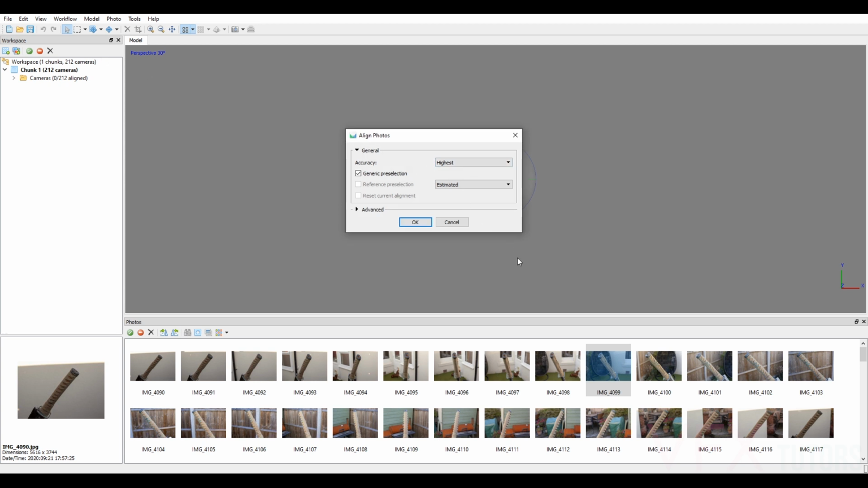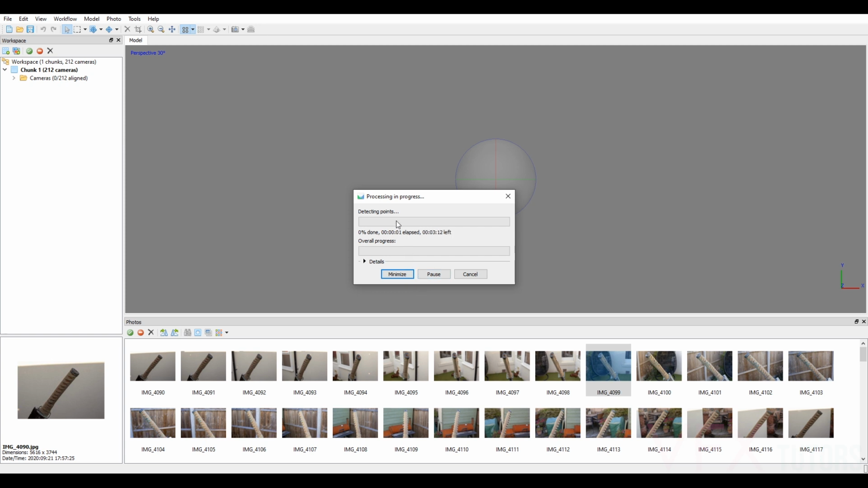And for this I'm going to put it on the highest. It may take a little bit longer, but because I want to get the best alignment from here and everything else, it should do quite a nice alignment. And I'll just click OK. And this might take a while because it's going to go through all the images, find points that it can find in the images, then it's going to start matching the points. So I'm probably going to fast forward through this.